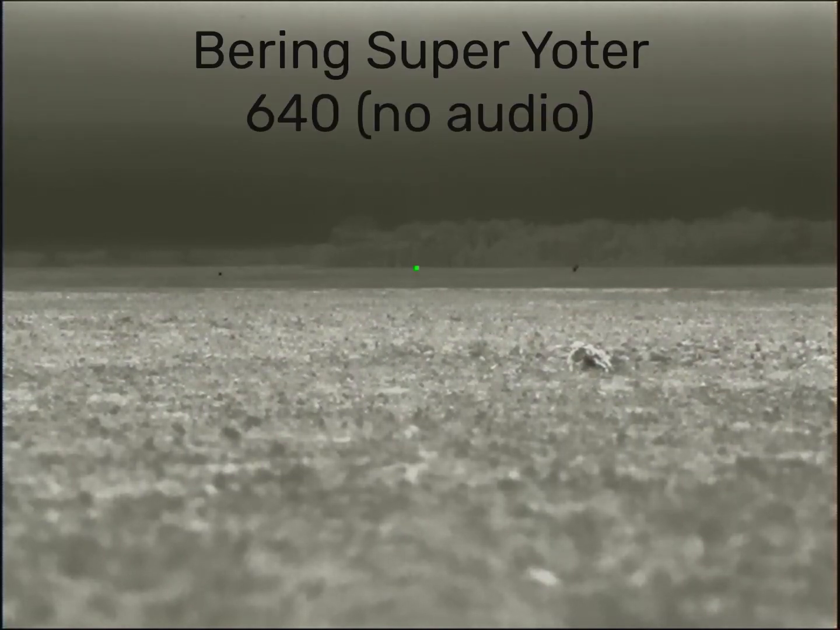This is my first set of the night. I started out with some howls, and it sounded like three and maybe even four lit up to my southeast, which is perfect because that's exactly where the wind is coming from.